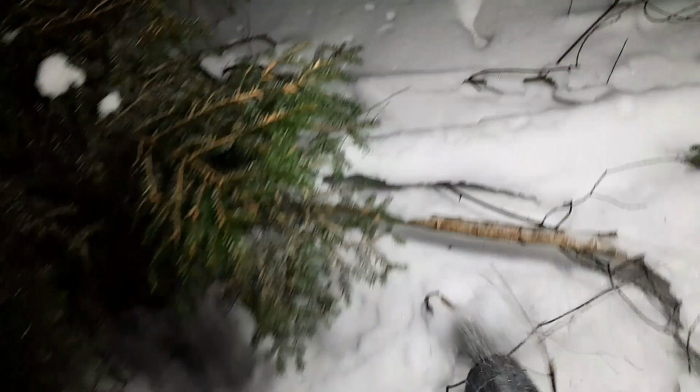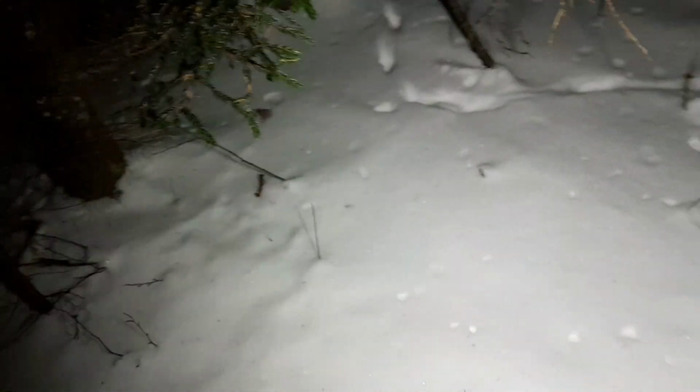Looks like I cannot find the purpose of this path. Let's walk back. This is a mess, and we can get lost.